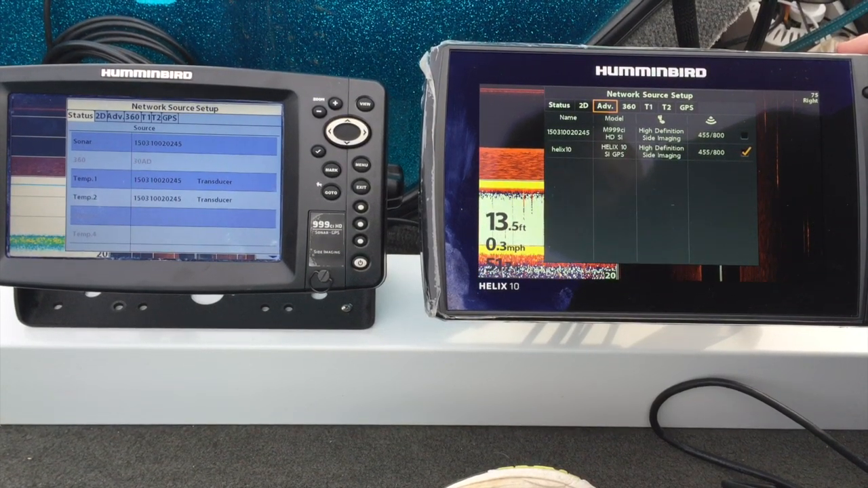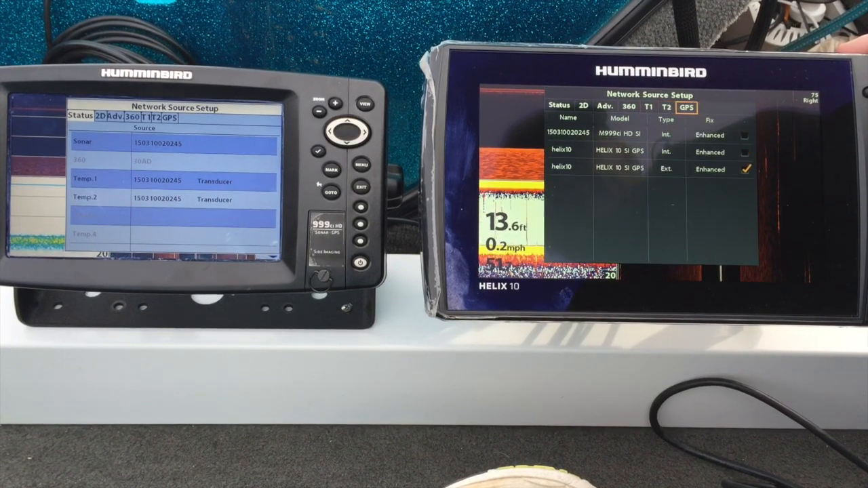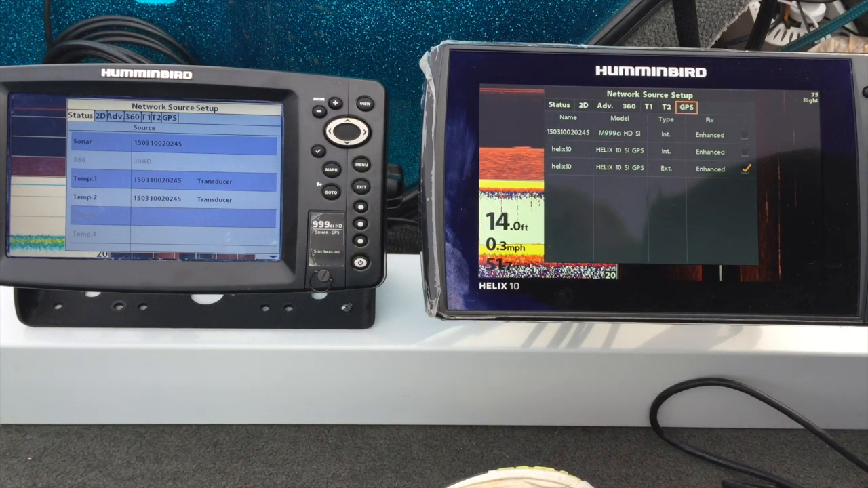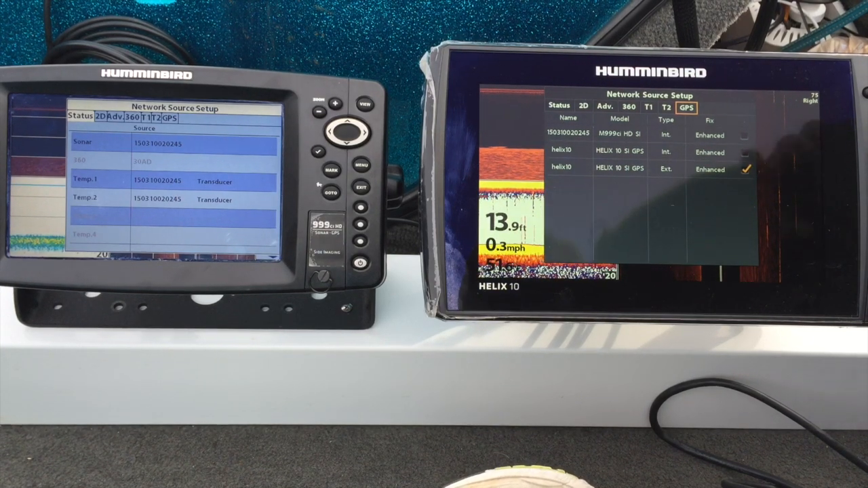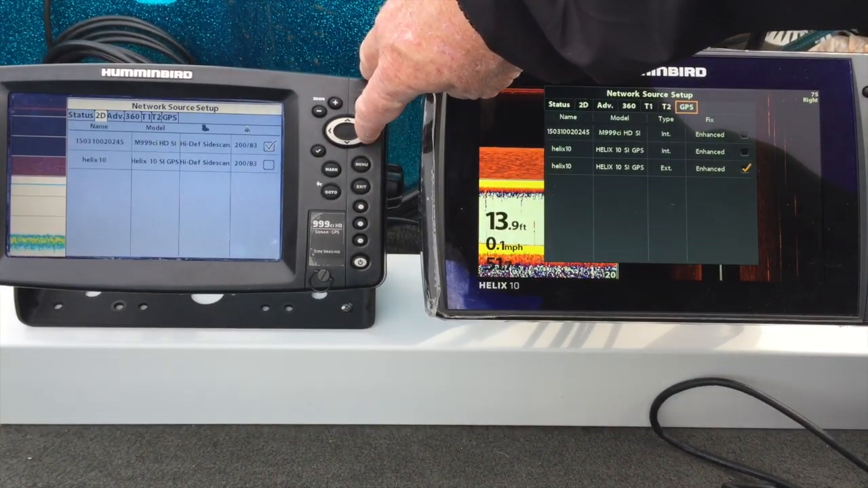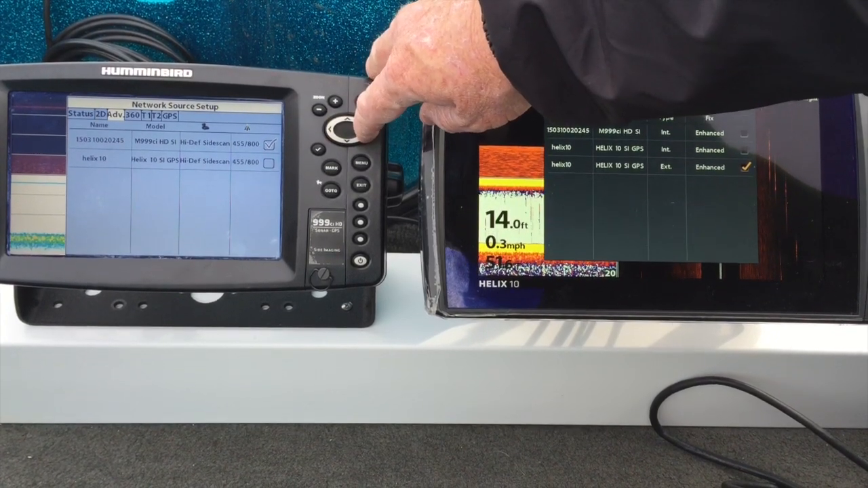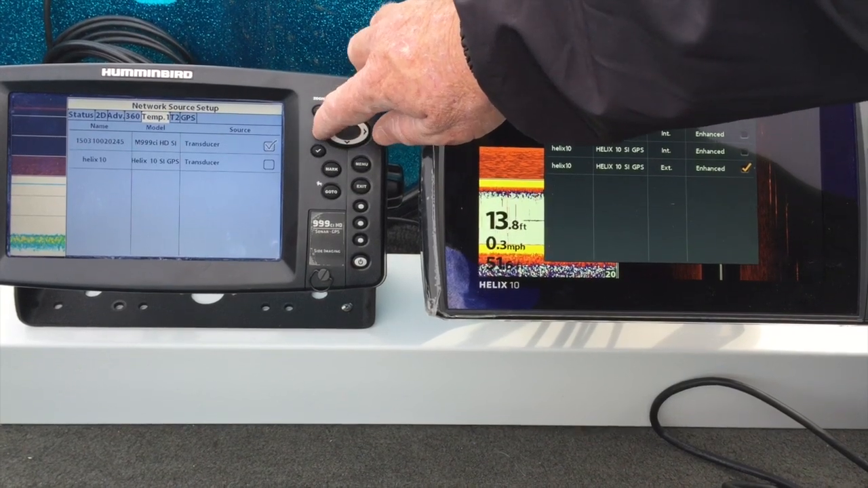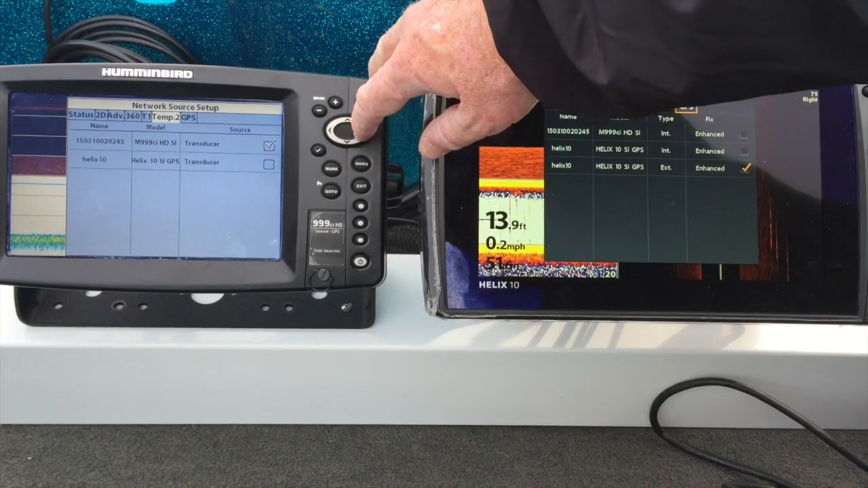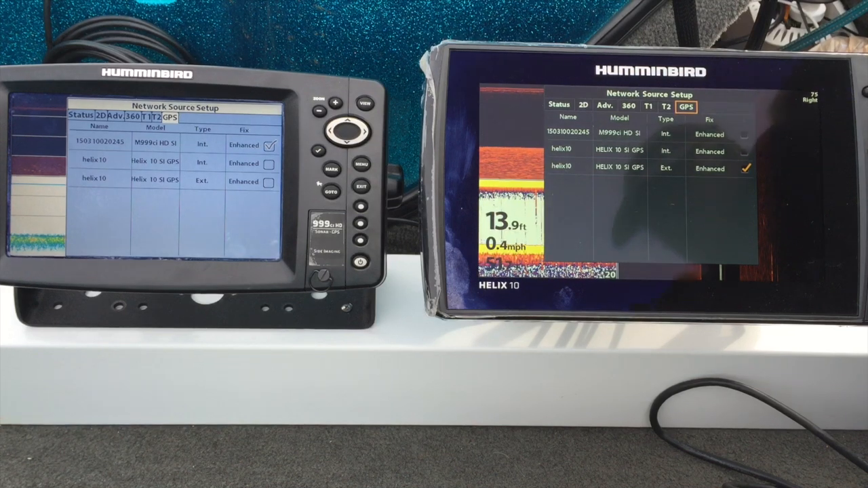2D, SI, transducer, temp, GPS. Now I have plugged in an external GPS antenna to the Helix. Okay, over here on the 999, we have the same thing. 2D, 999, 360, or not 360, I'm sorry. SI, temp, and GPS. Okay, everything's set to use the 999.